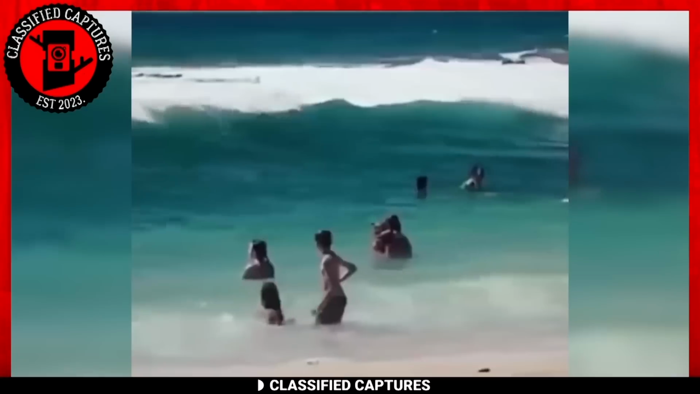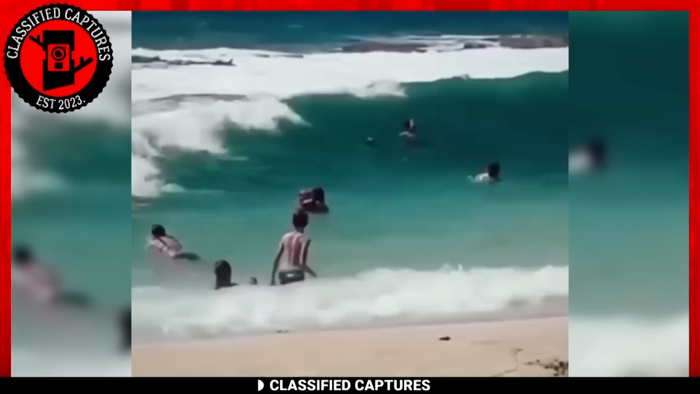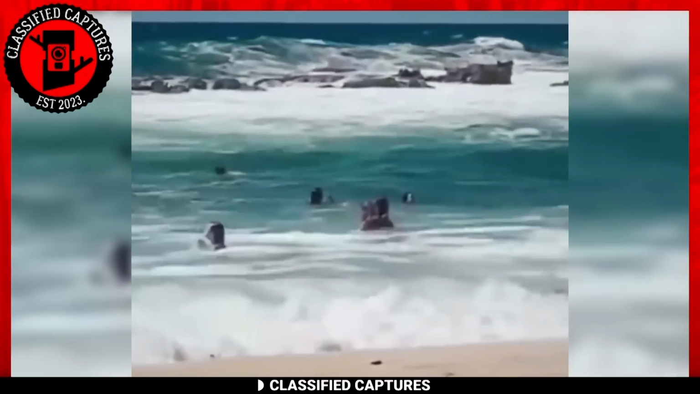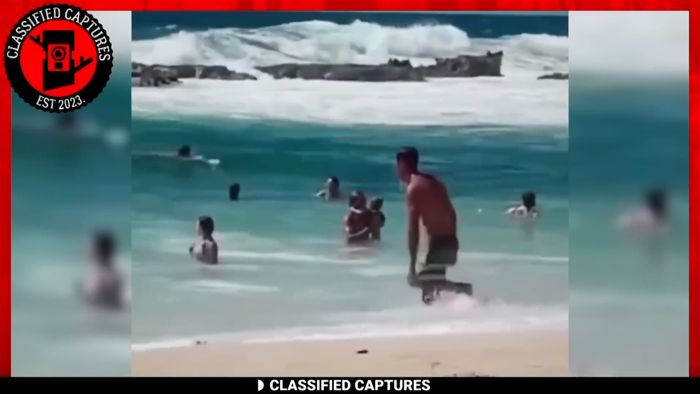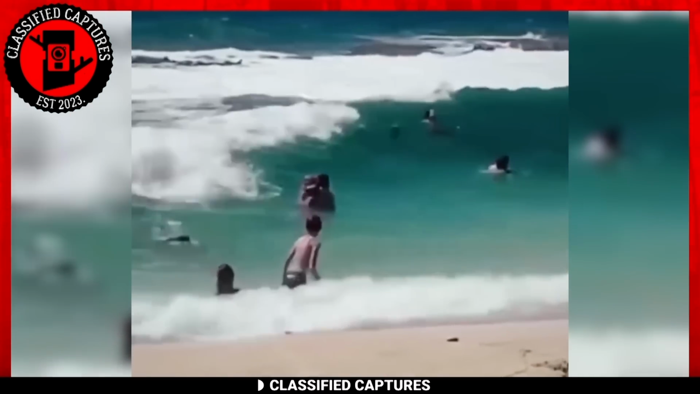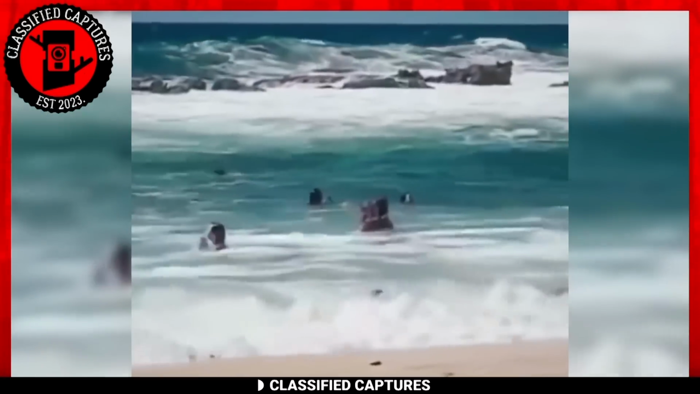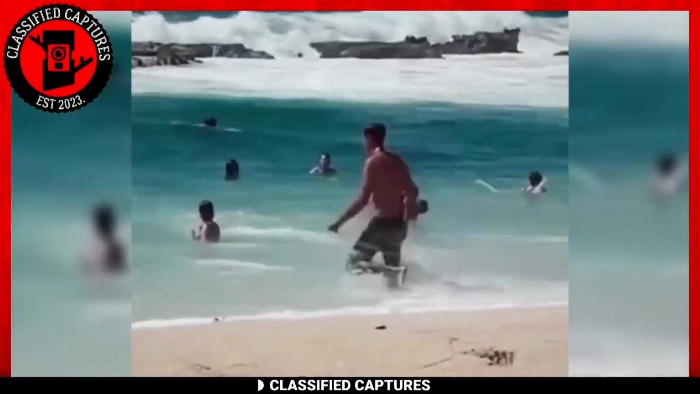Before the wave hits, there's this young boy in the scene. But as the wave rolls back out, something unbelievable happens. The boy somehow morphs into a full-grown man. It's like he hit a fast-forward button on his life underwater. Now, we're left scratching our heads. Is it some sort of camera trickery, an optical illusion, or a glitch in the Matrix? What do you think?